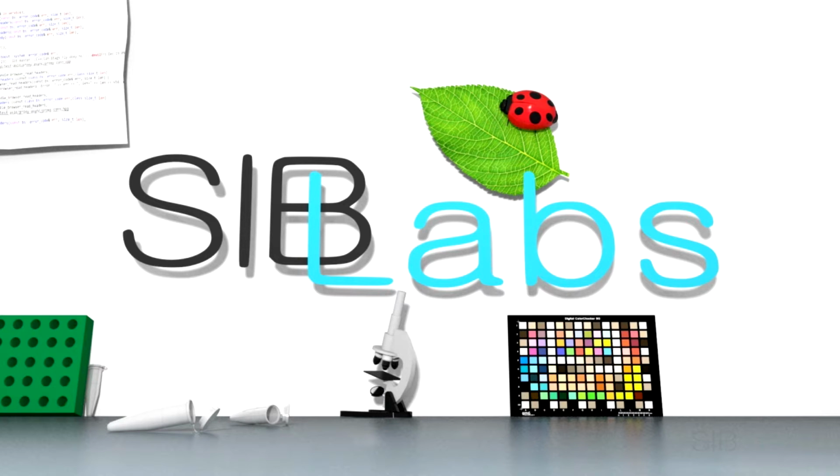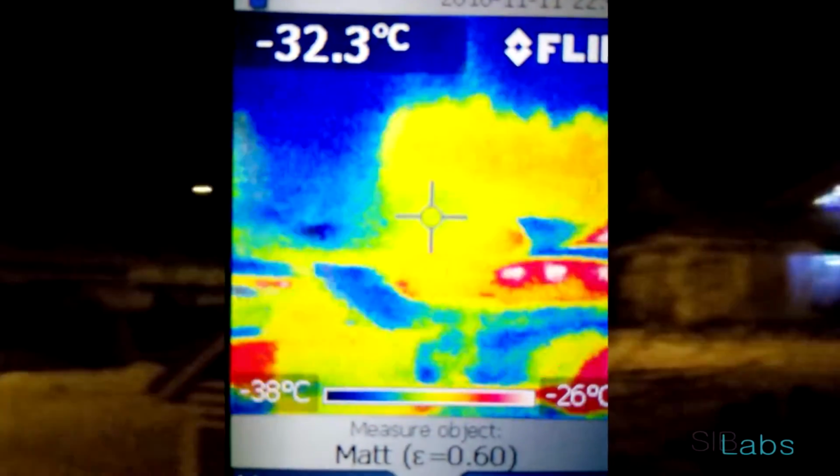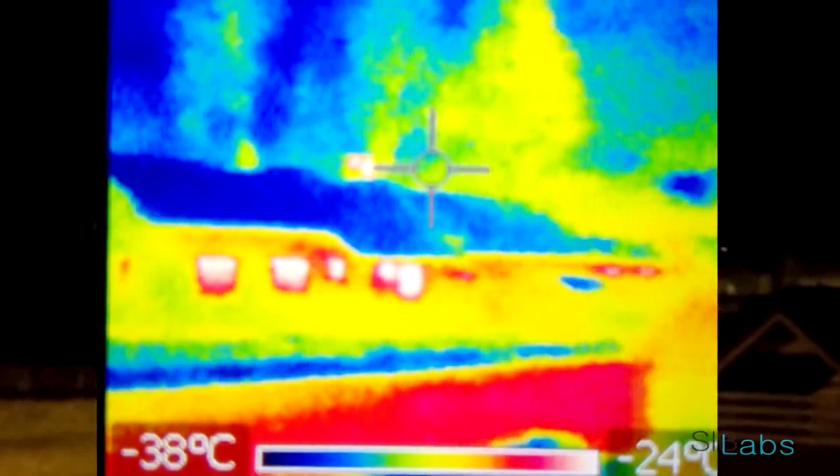Today we shortly talk about thermal or thermographic cameras: how they work, what they are for, and how to use them. So how does it work? The thermal camera in general is like an RGB camera, but in a similar way to night vision devices, it sees beyond the visible spectrum in the infrared range. So using such a camera you can see at night.